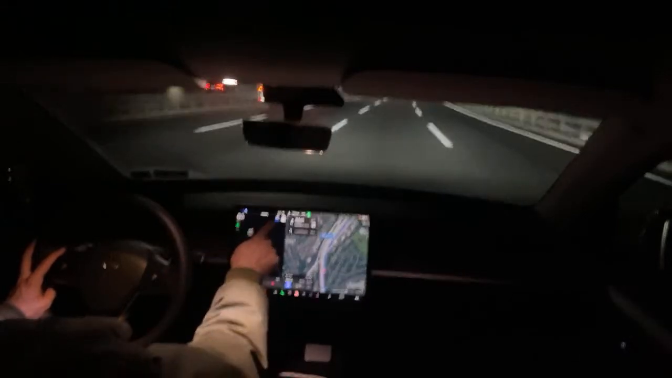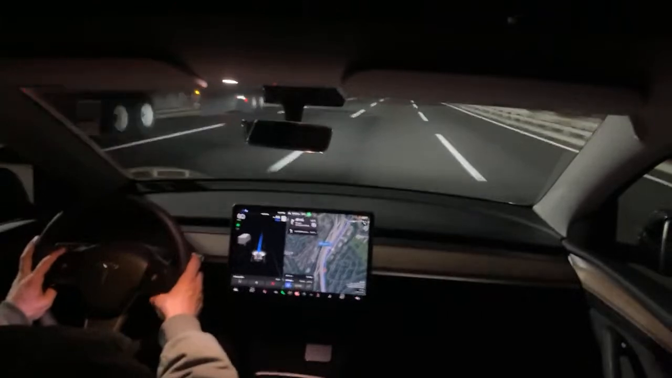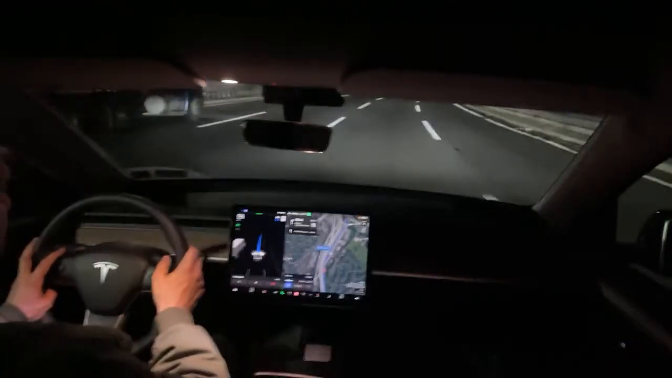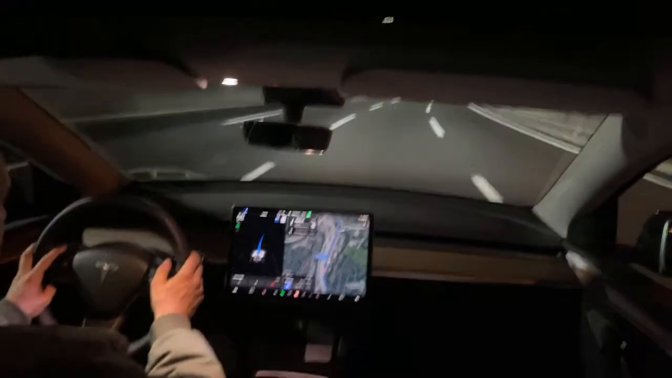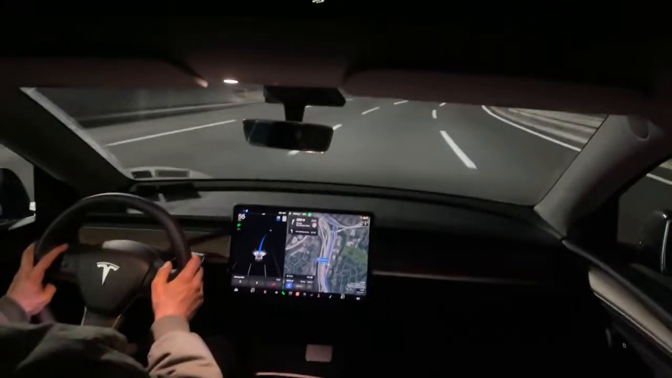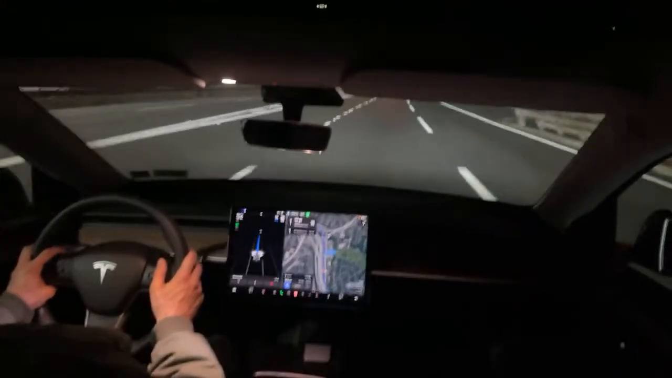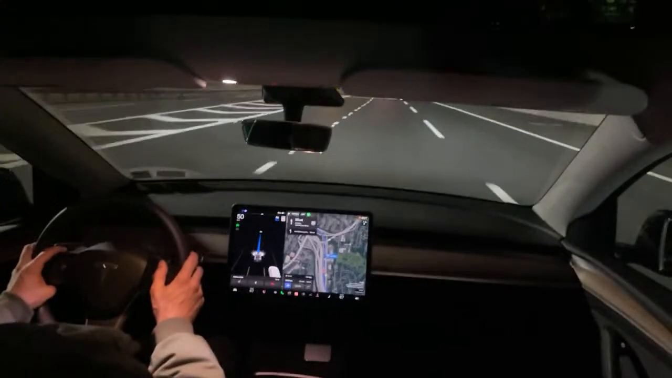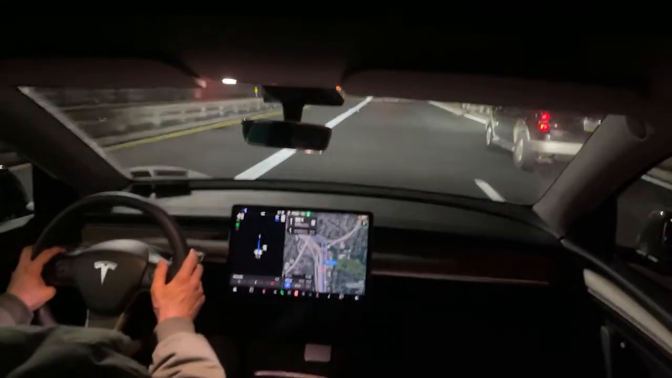I have it set at the max 60, but speed limit's 55. I'm going to scroll the wheel down fast. You'll see it decrease by 5 miles an hour. This is a great feature. It's so easy, just by the quick turn of a thumb. Nice and slow, you go by 1 mile per hour at a time. Fast, you go by 5 miles at a time. 5 miles per hour.